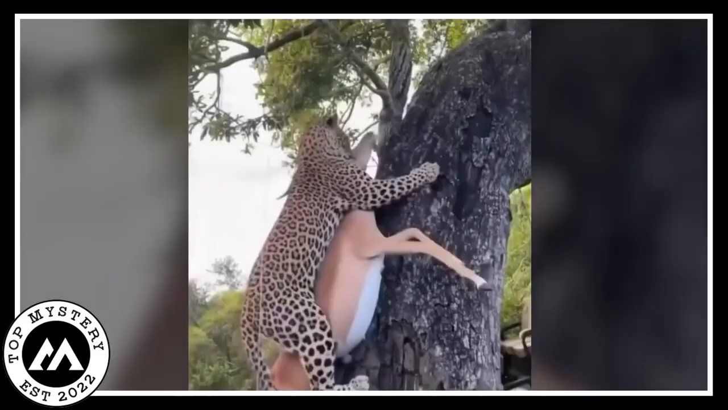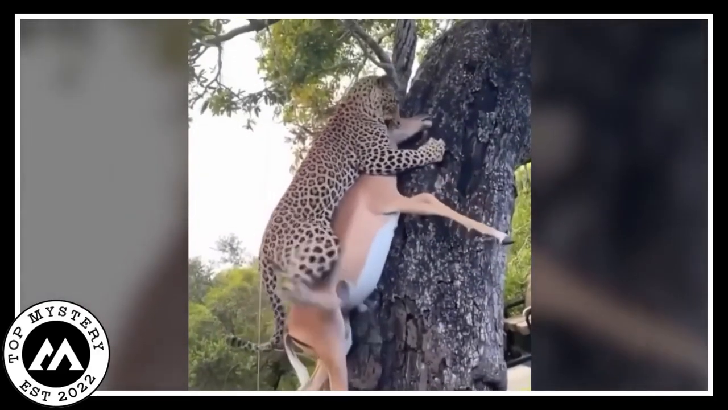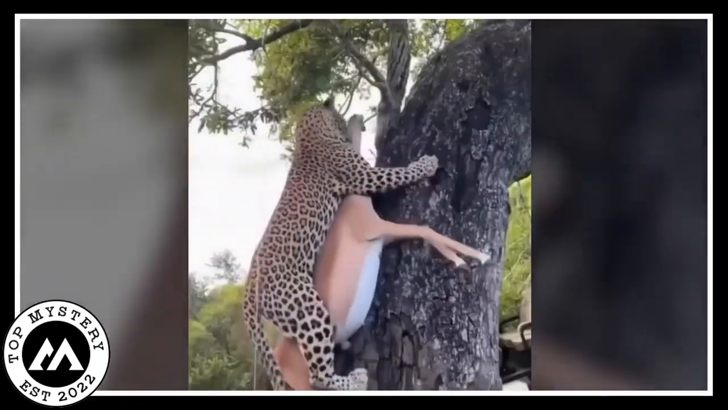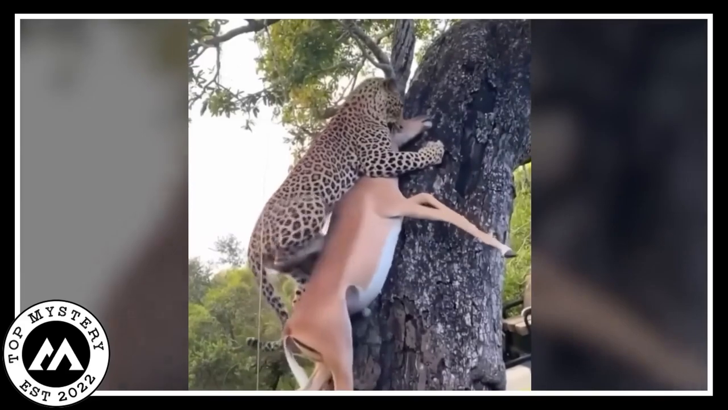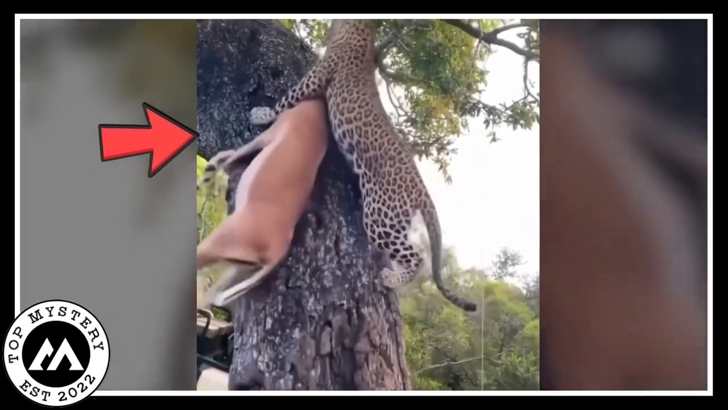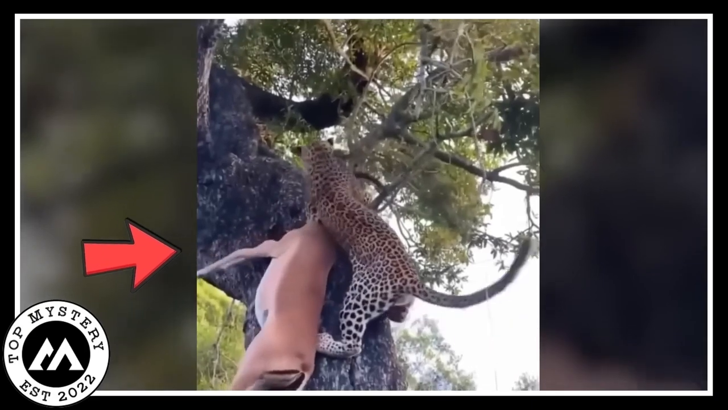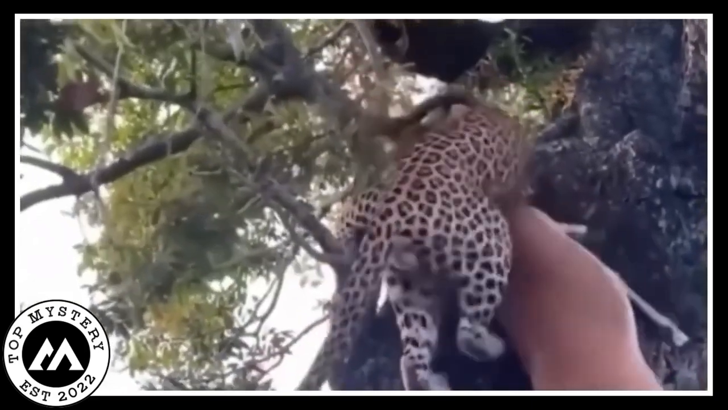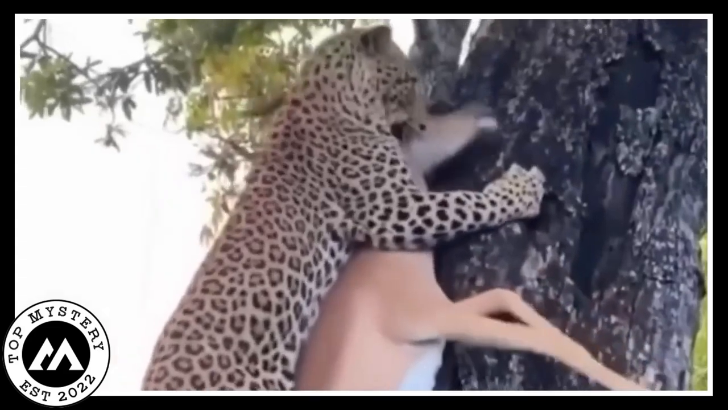Brutal strength of leopard. Imagine stumbling upon this spine-chilling trail camera footage. It's like a horror movie in the wild. The video captures the raw power of a leopard, a real force of nature. Watch as this fierce cat effortlessly climbs a tree, jaws firmly gripping a dead deer.